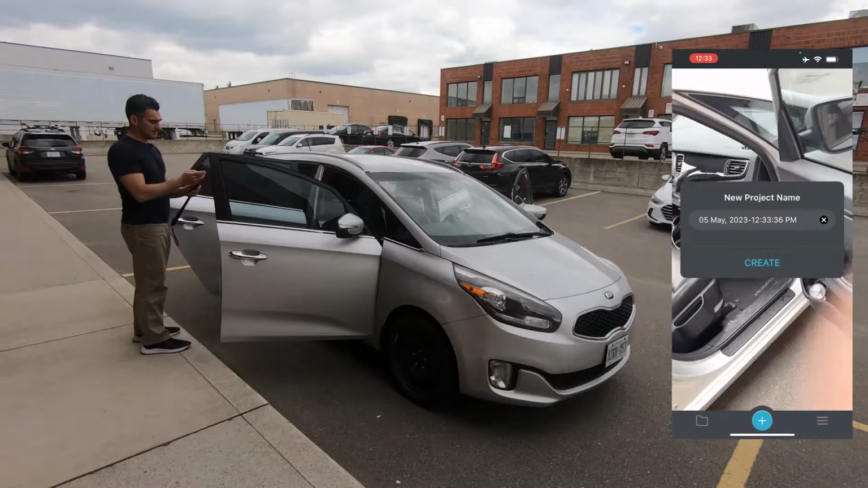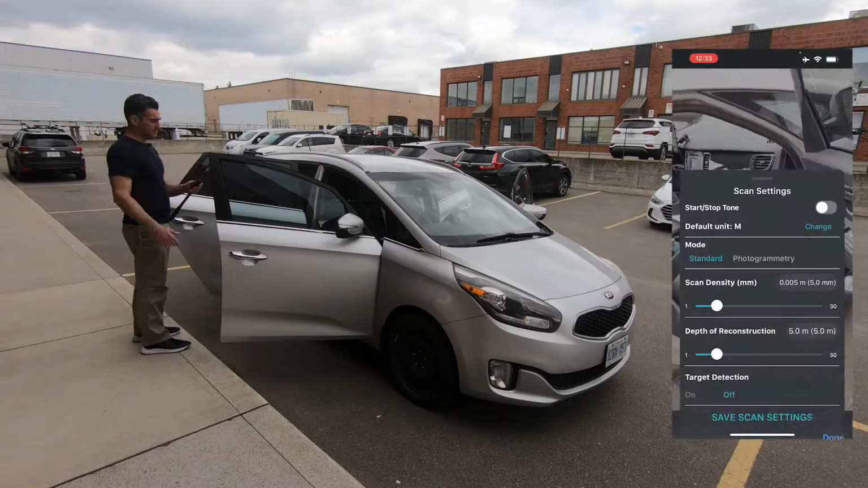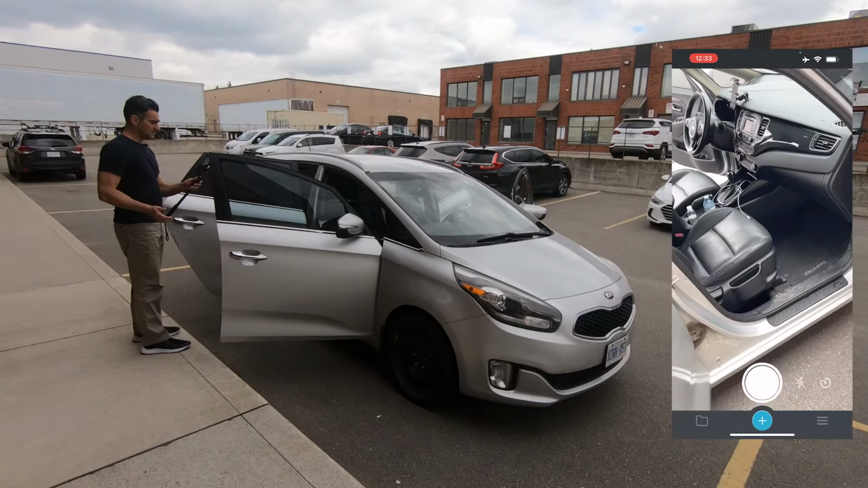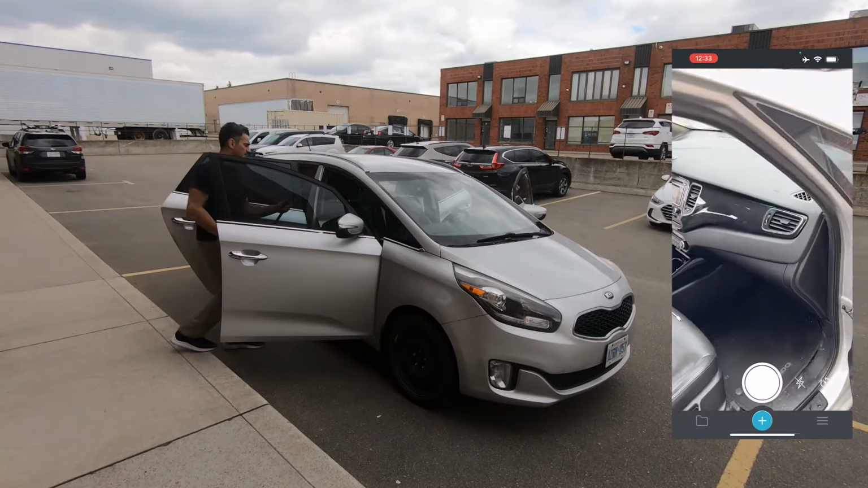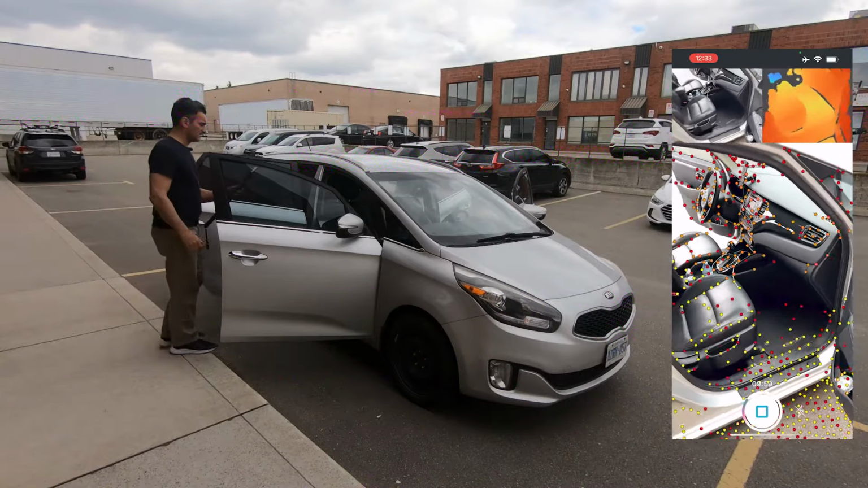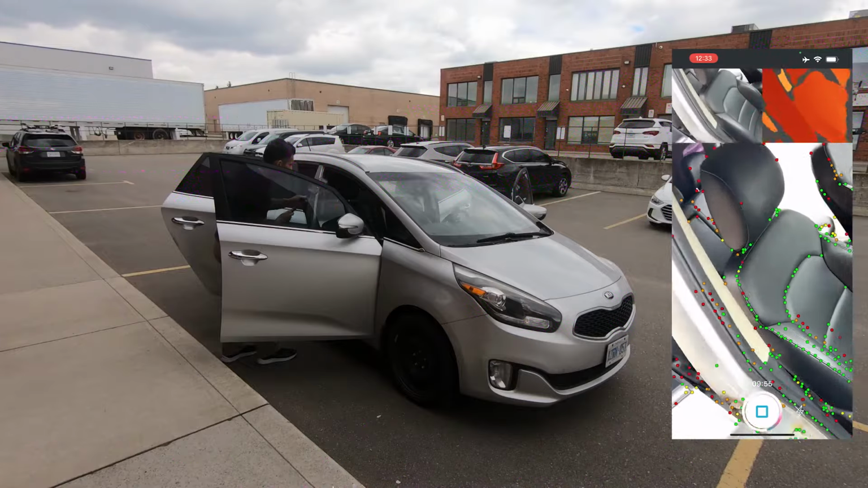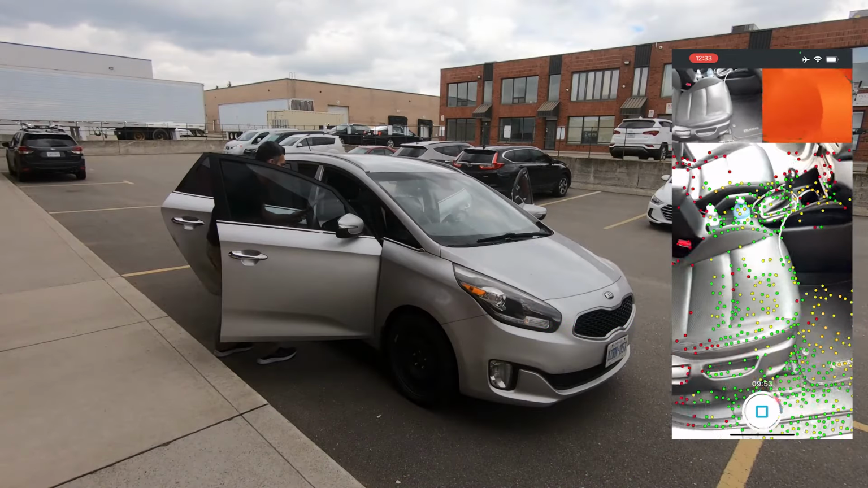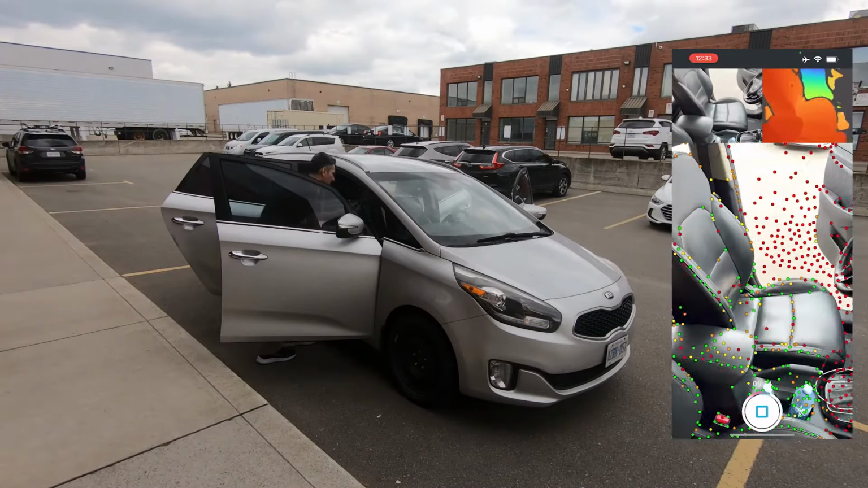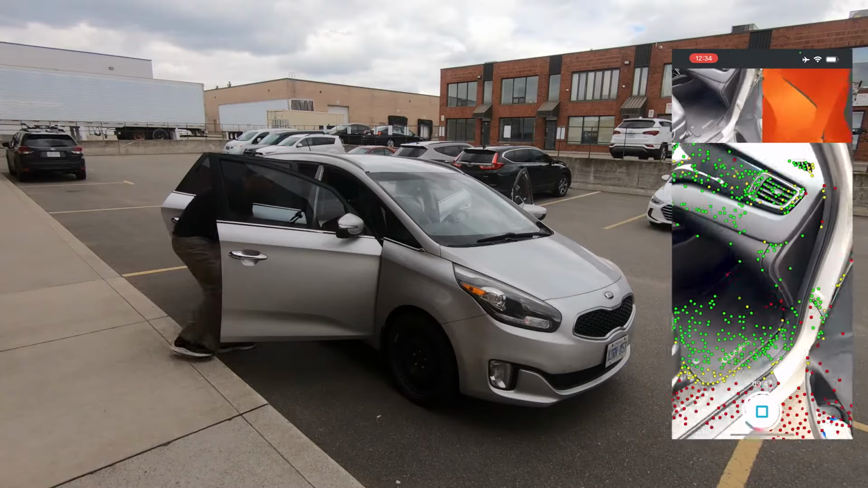So I'm gonna start this up. This one I will call int and create. I'm gonna use the defaults just the same, and you can see I got something like this. So let me go ahead and start scanning. All right, there we go. So I'm scanning like this. I'm gonna try and get part of the seat up and down, something like this. I'm gonna try and get across this side like that, get some of the top there.